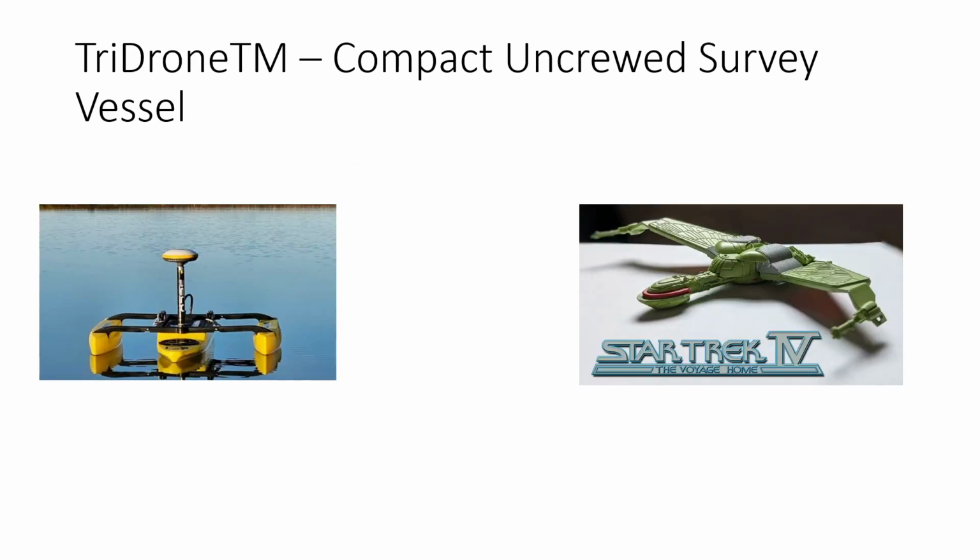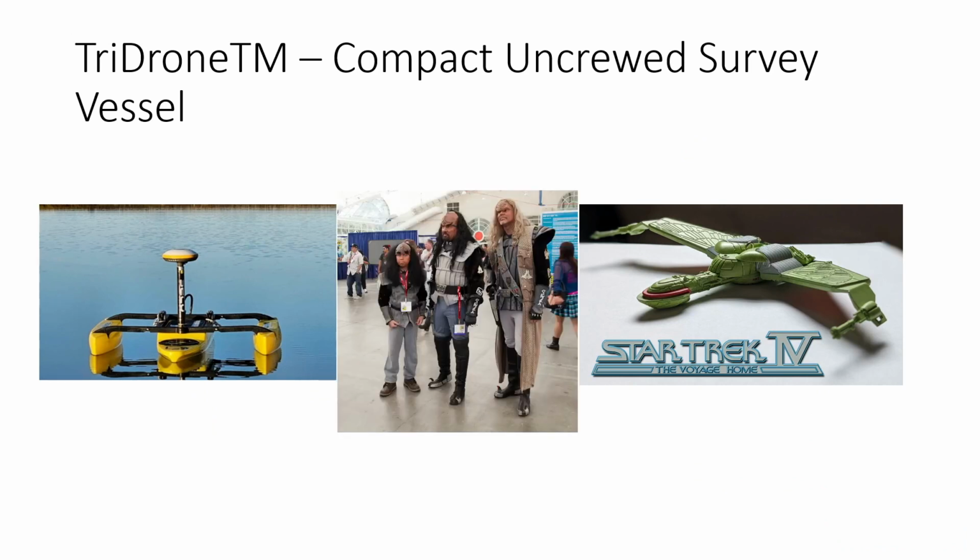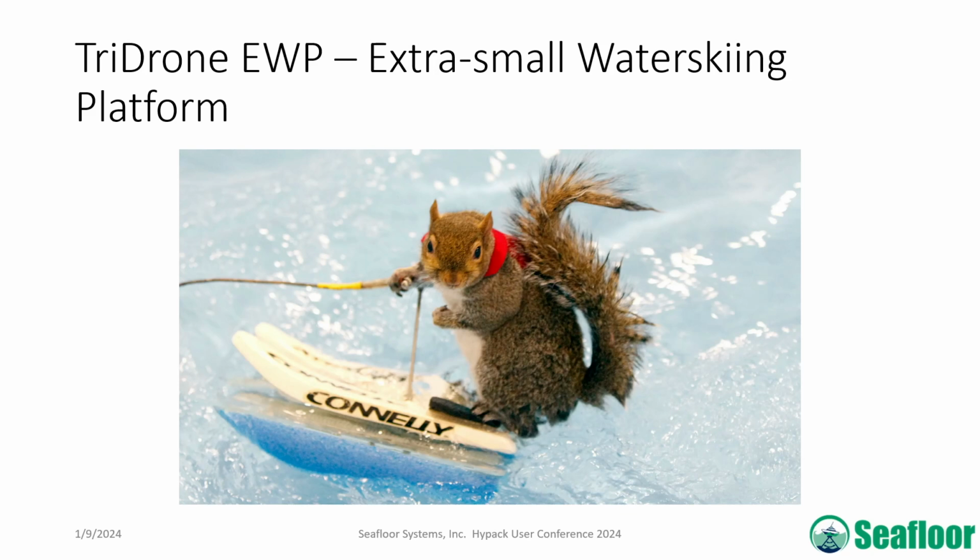Kind of looks like... what would you call that? The Klingon bird of prey. Pretty sure the engineer that developed it goes to these conferences dressed as a Klingon. It was actually originally developed, I kid you not, from a good idea of one of our engineers: let's see if we can tow a water skiing squirrel. Squirrels are hard to tame.